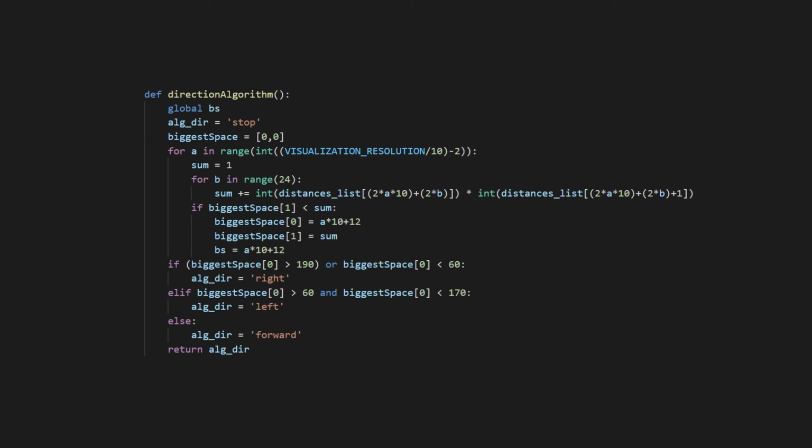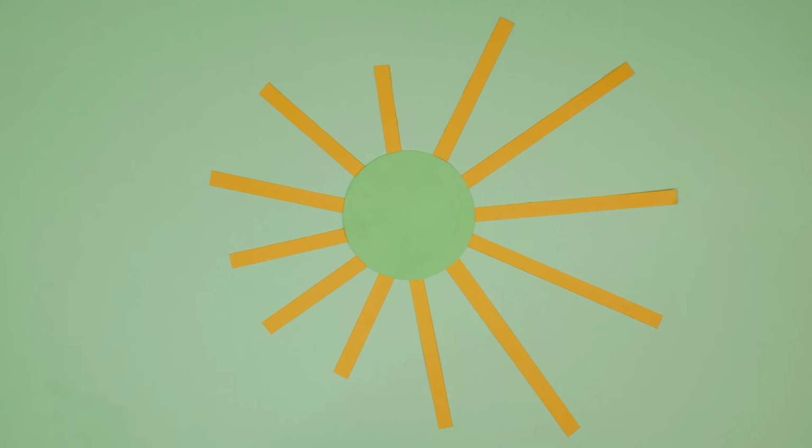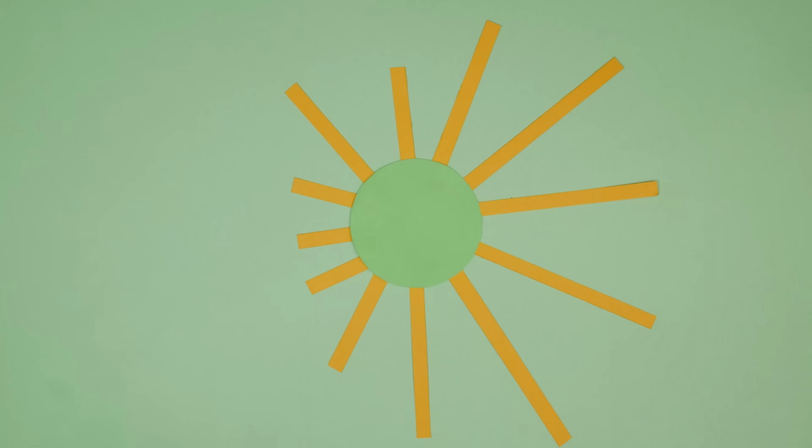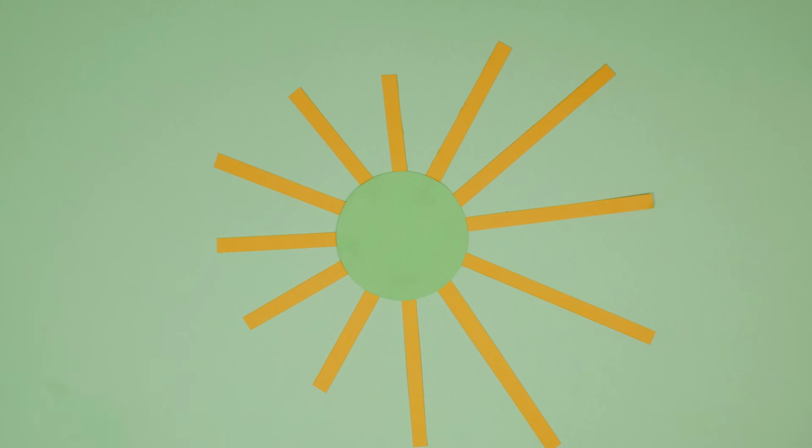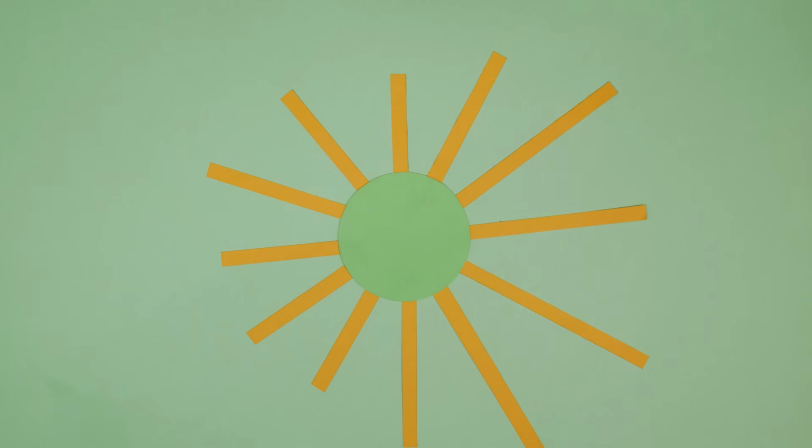Then we have my main algorithm. This is the algorithm for searching the biggest path in front of the robot. So basically the idea was to make it... That explanation was pretty bad, so let me try once again. I'm dividing the measurements, the circle, into segments, and I'm adding a few values within each segment. And then, if the biggest value is on the right, I'm turning right. If it is on the left, I'm turning left. And if it is in the front, I'm going forward.